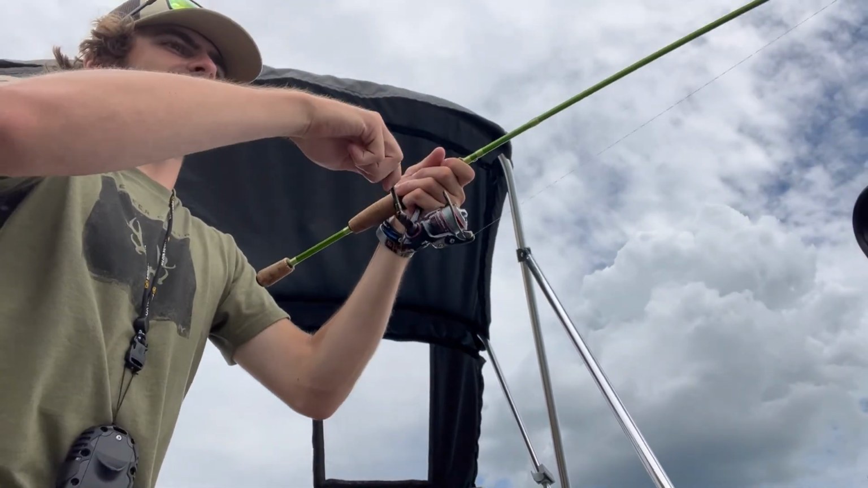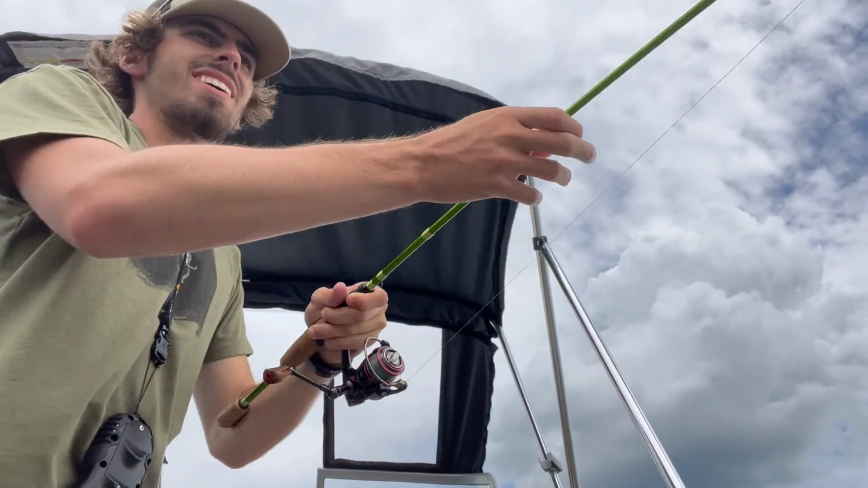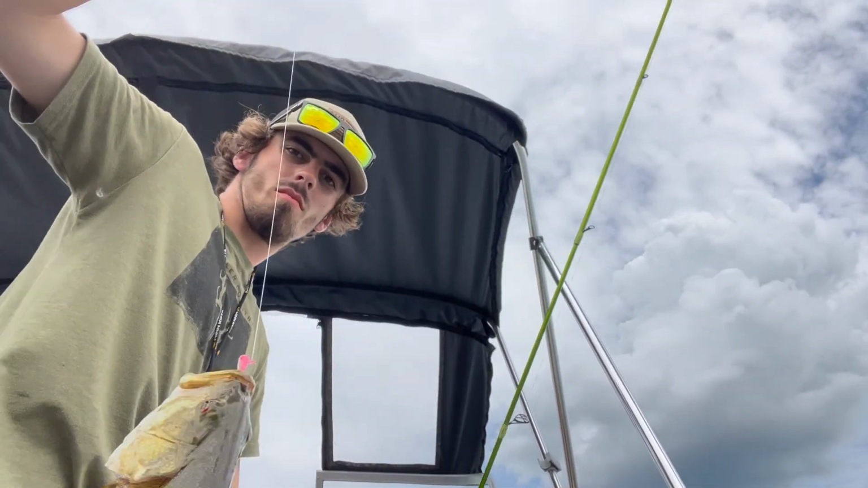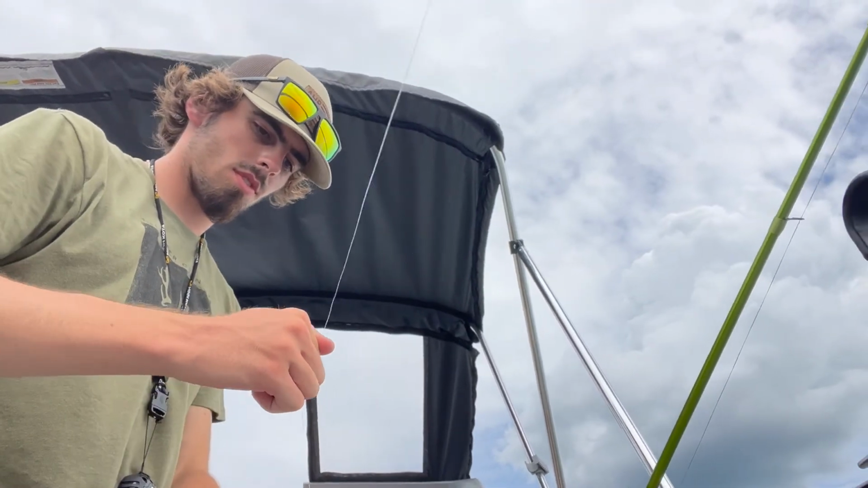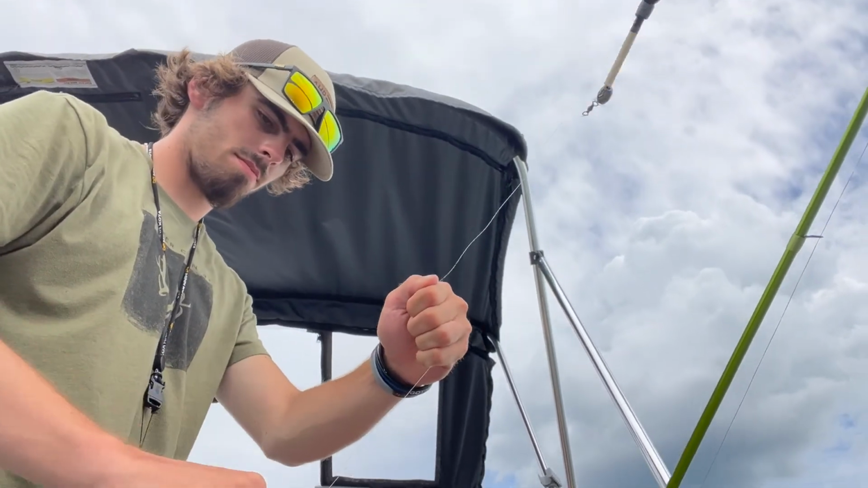There it is, guys. Just a little guy, but man, it's another 12-inch smallmouth. Man, this is just fun fishing. Oh, stop.